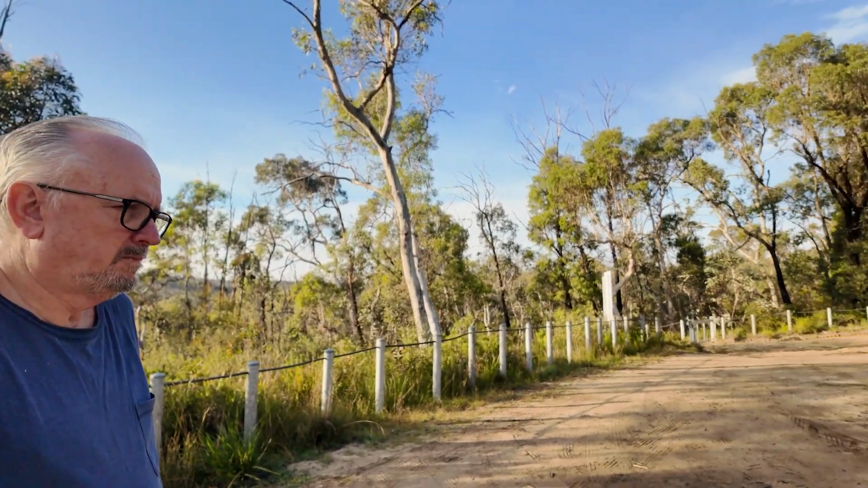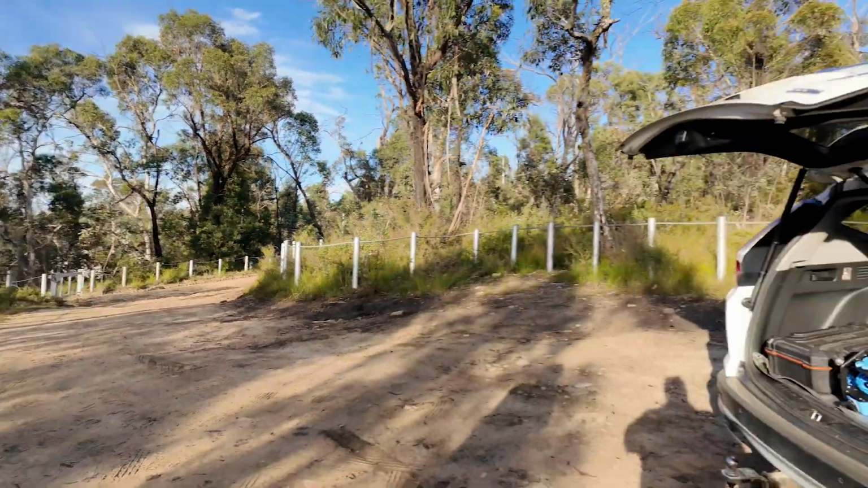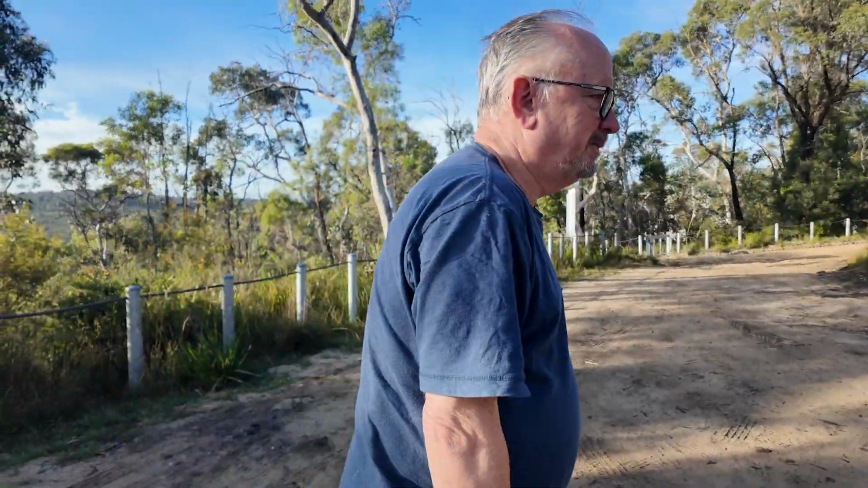But we still need to try and get that vehicle out because it's sitting upside down, and we need to go and check the boot and things like that. But getting access, that's the drama. We've not actually walked down to the top dam from here yet, so before we get all our gear out, let's have a bit of a wander down.